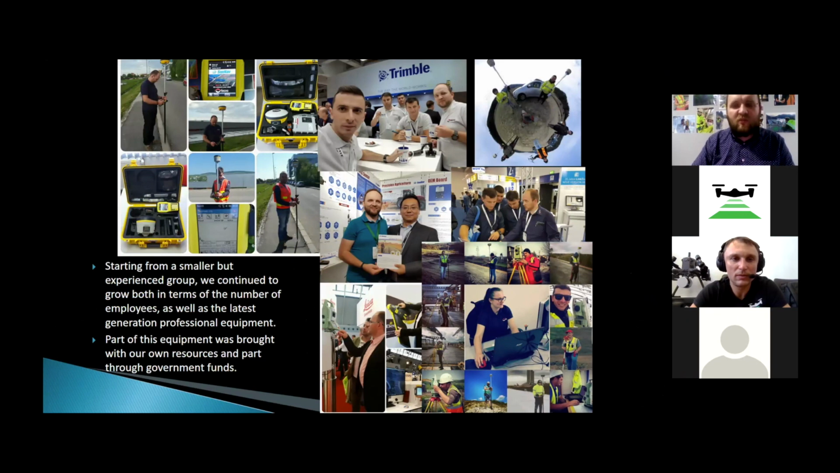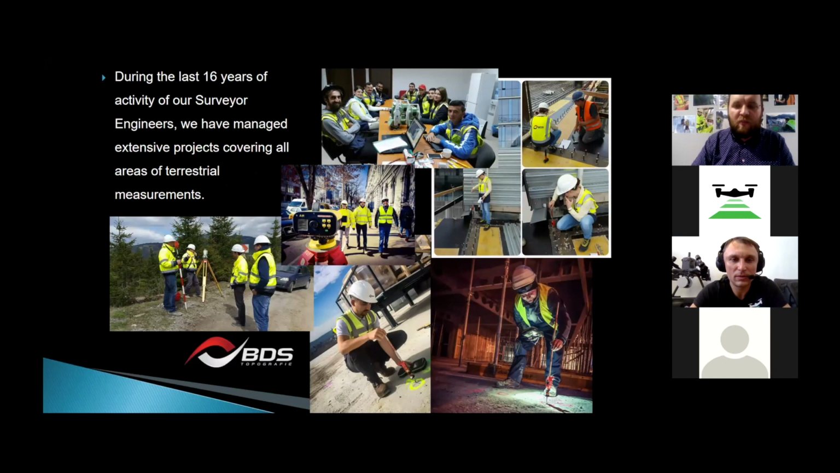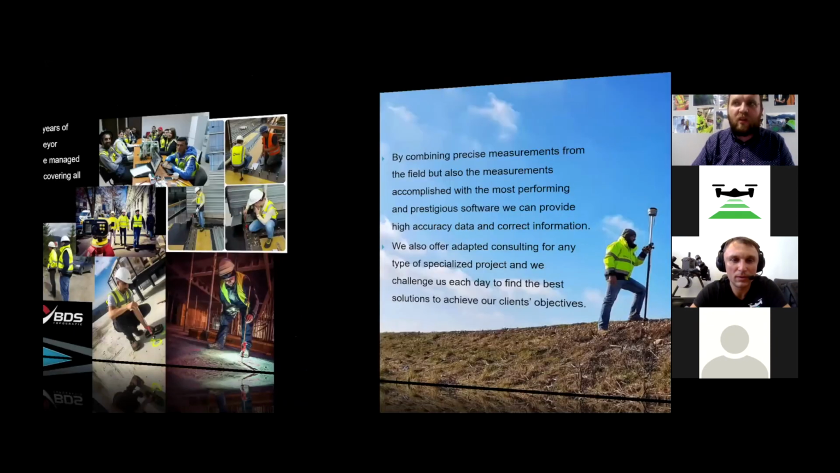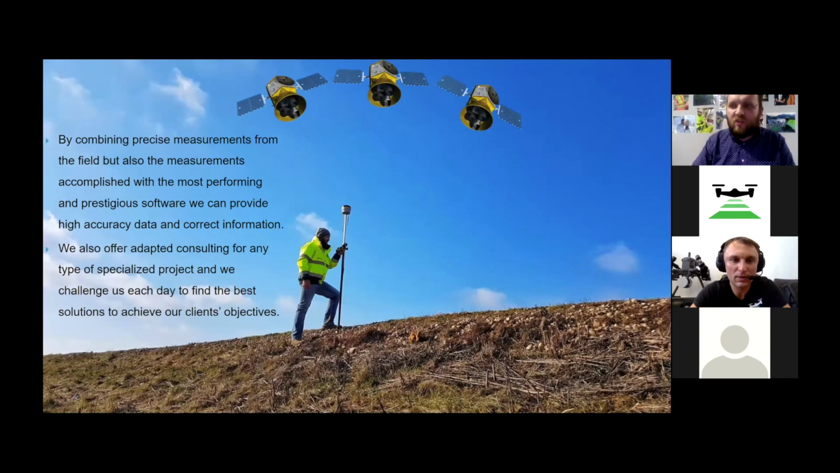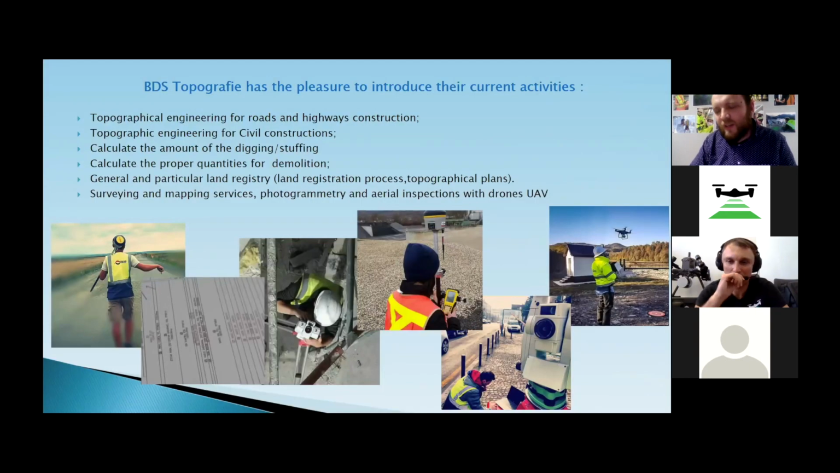We try our best to keep up with the market with the tools. We have a lot of instruments. My colleagues all the time want to be updated with the software and the equipment. Also, we are using GPS and total station. In the last 5 years, we started using drones. We are a classic company which provides topographical maps.